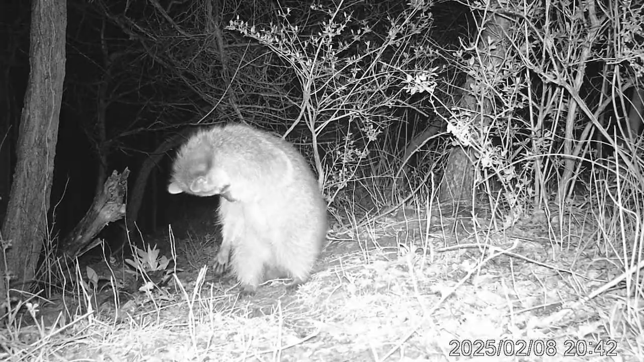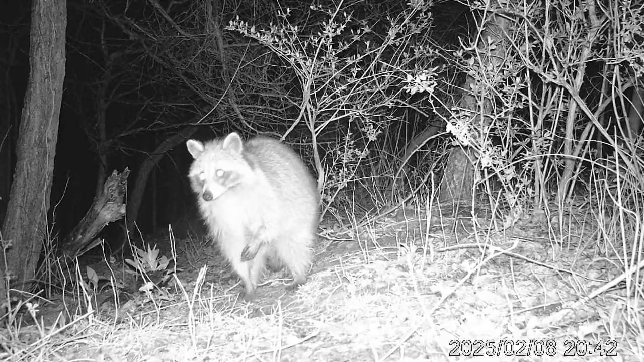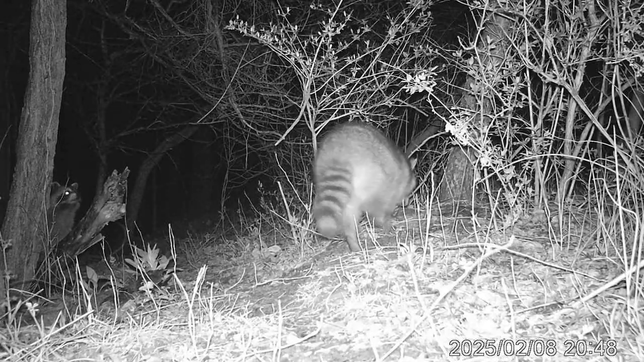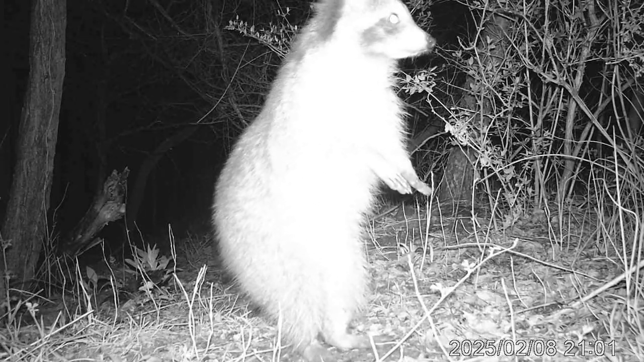A couple more deer pass through, and there goes that rare sighting of the coyote. I've never seen a raccoon clean itself quite like that, like when you've spilled food on your chest and you can't quite reach it. Some creatures hide behind trees, alert and cautious.